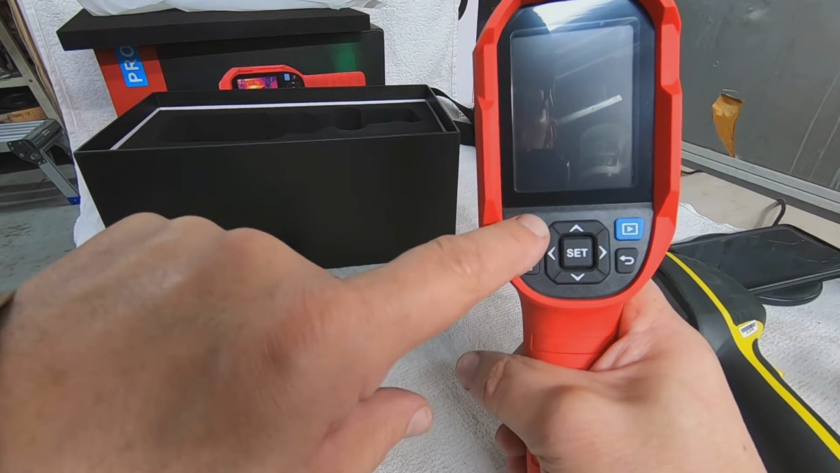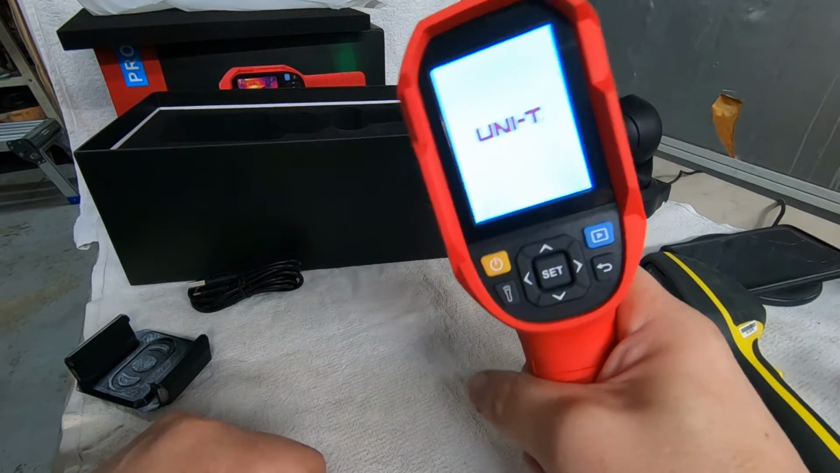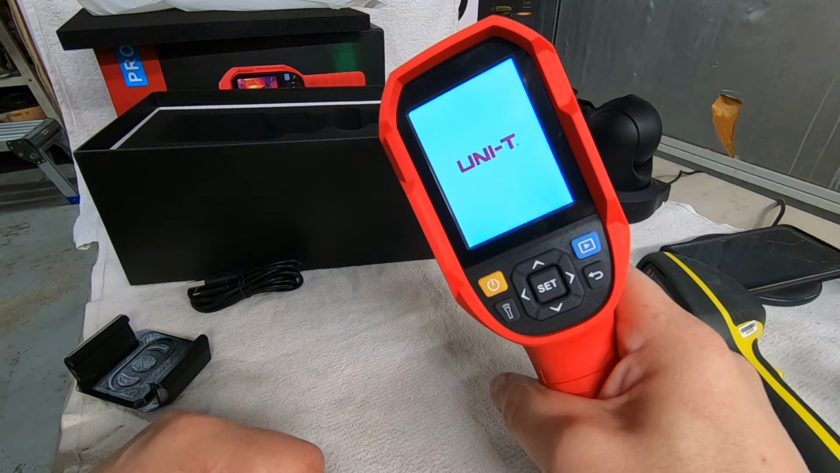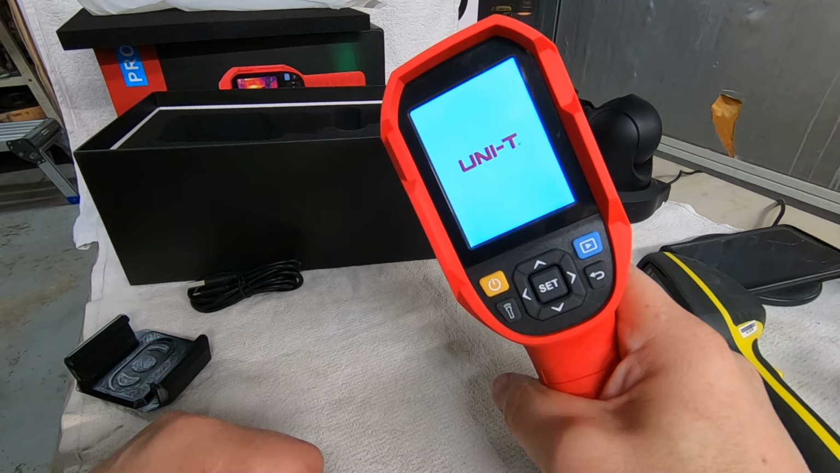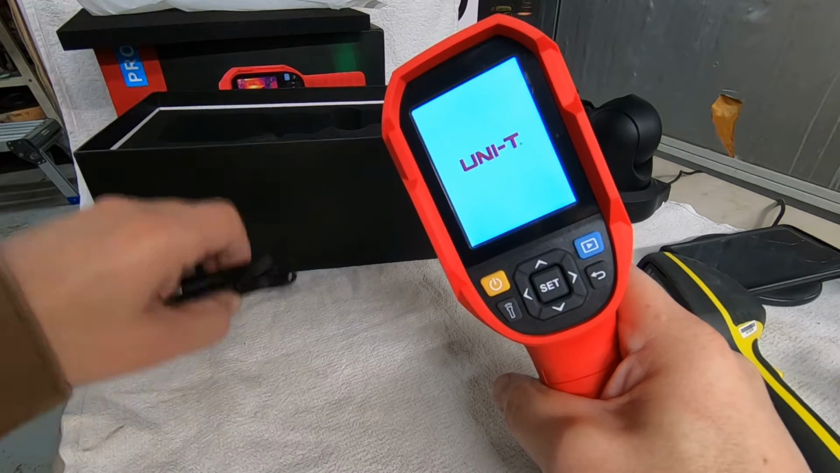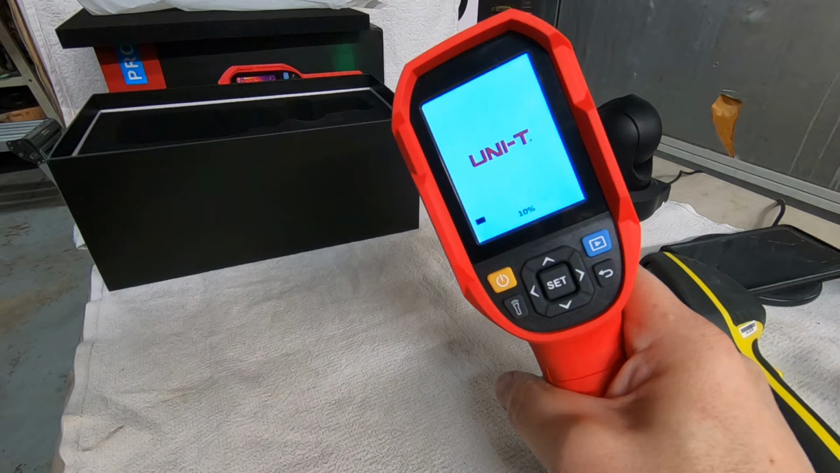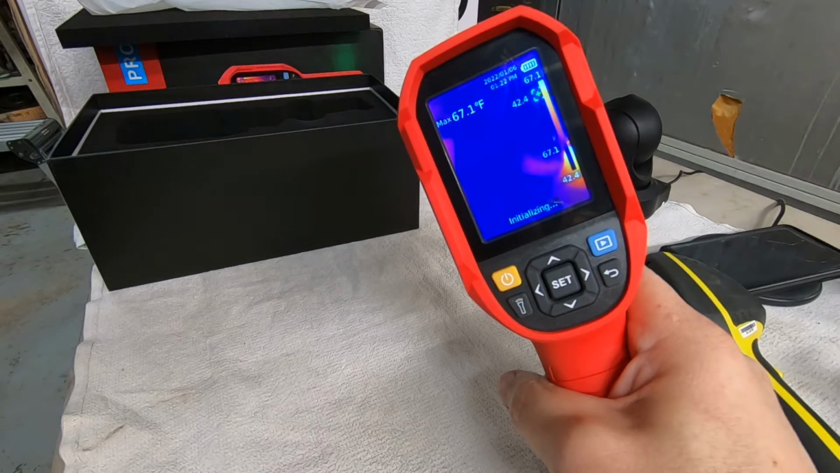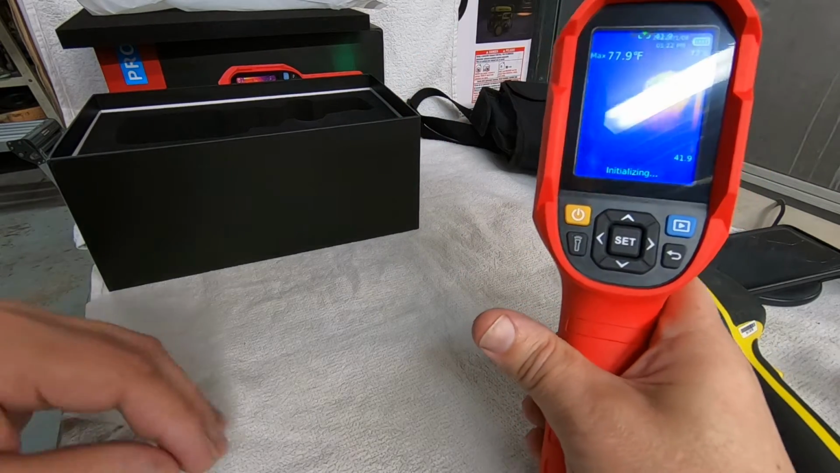So I'm going to hold the button for a couple seconds. And there it is. Up and ready to go.